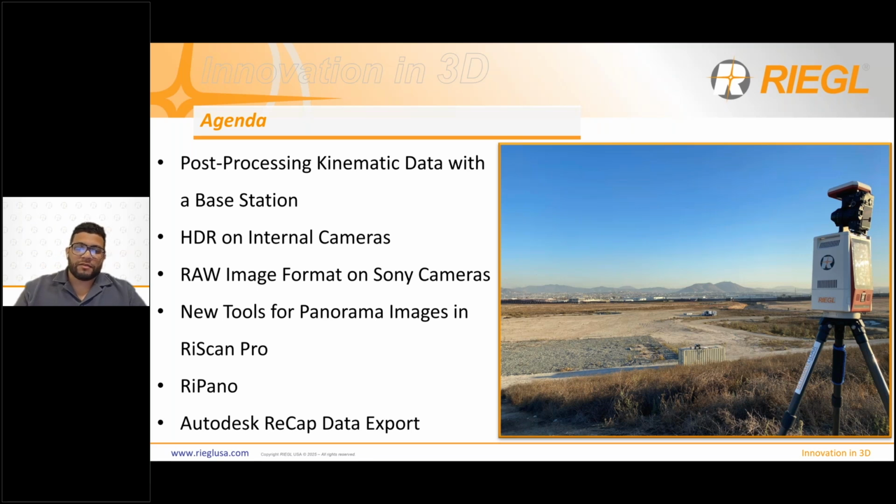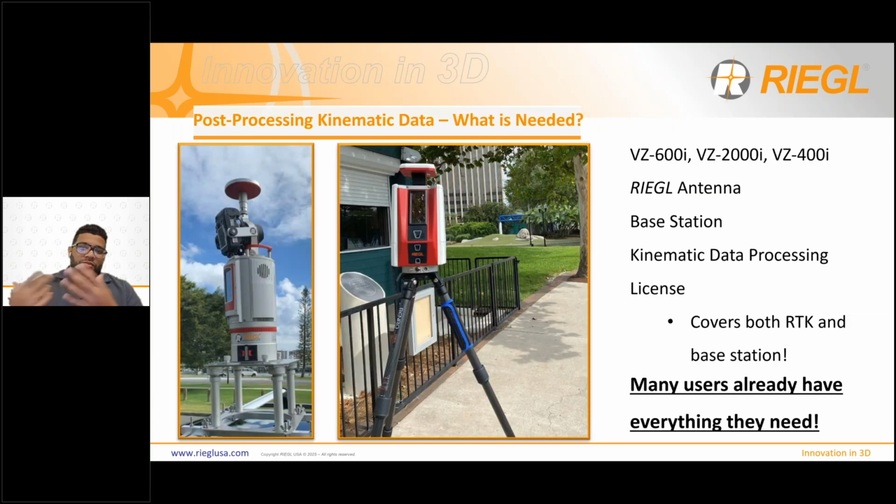The next thing we're going to jump to is panorama images in RiSCAN Pro. There are some new updates to that in the software that I think our users are really going to enjoy. That's going to affect some of the RiPano exports and make them better. You'll be able to capture better images, therefore the RiPanos are going to be even better. And finally, going to wrap up with a little bit of information on the Autodesk ReCap export that's been added to RiSCAN Pro.